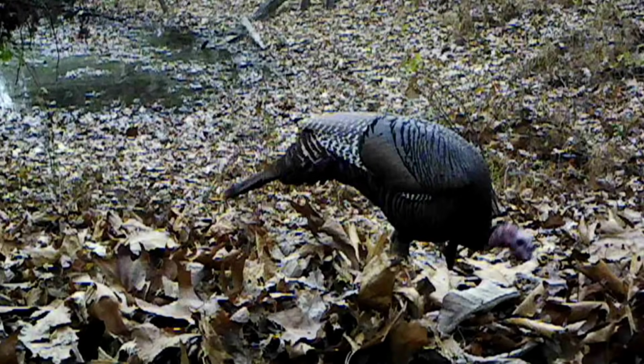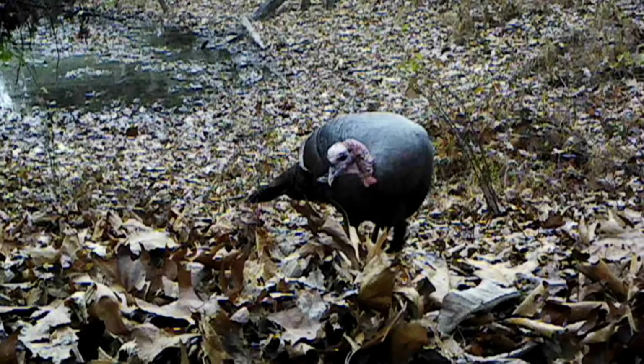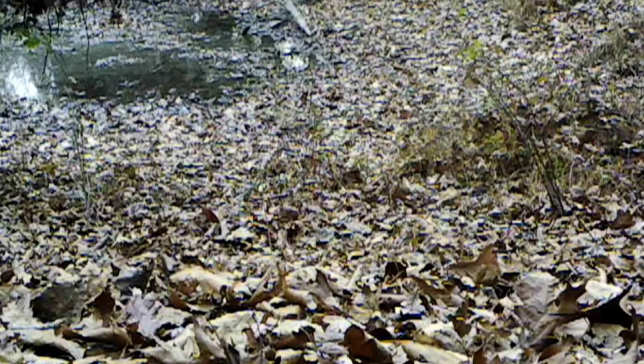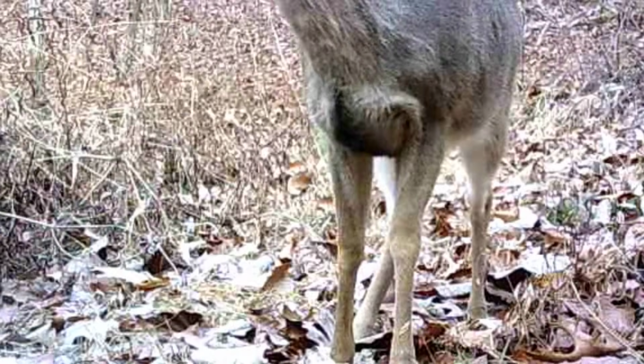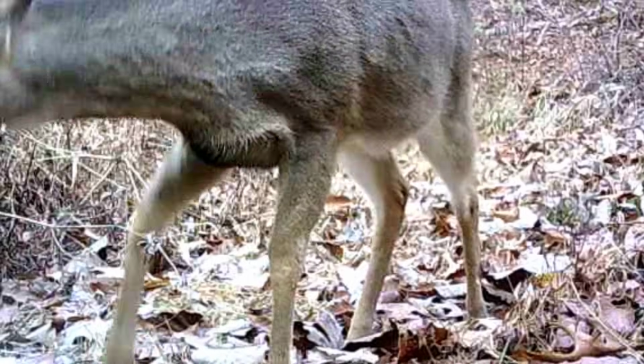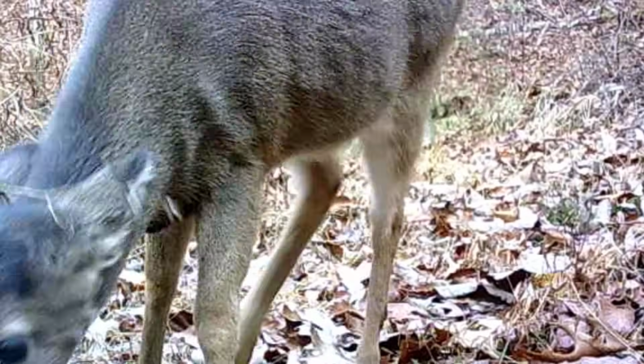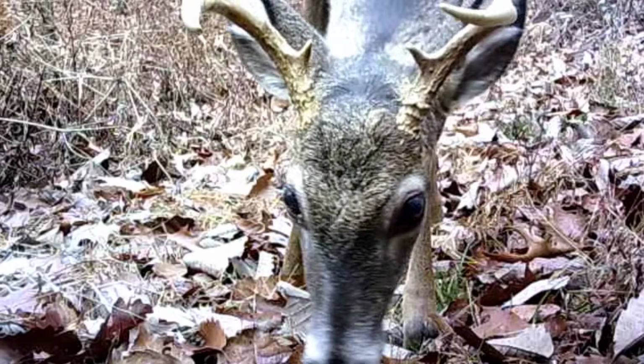And they love to do this all day, no matter where they're at. But they take their turn. The deer start moving in. Little young does. But guess what's checking them out?